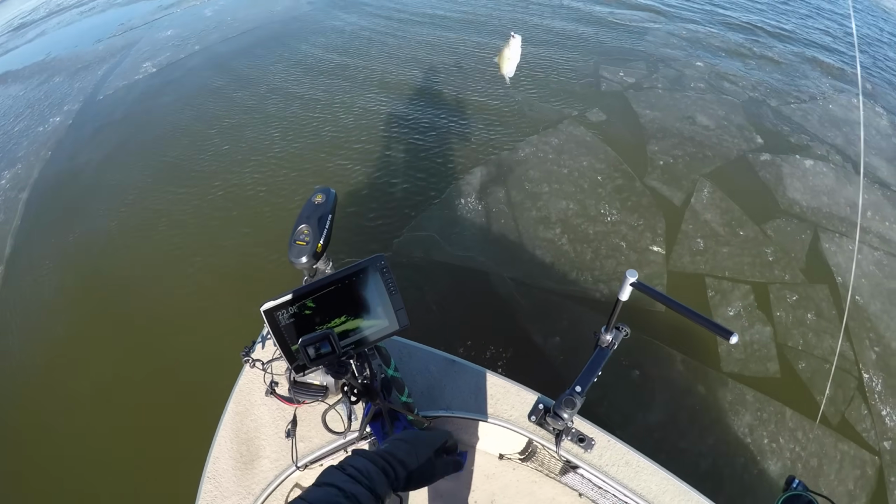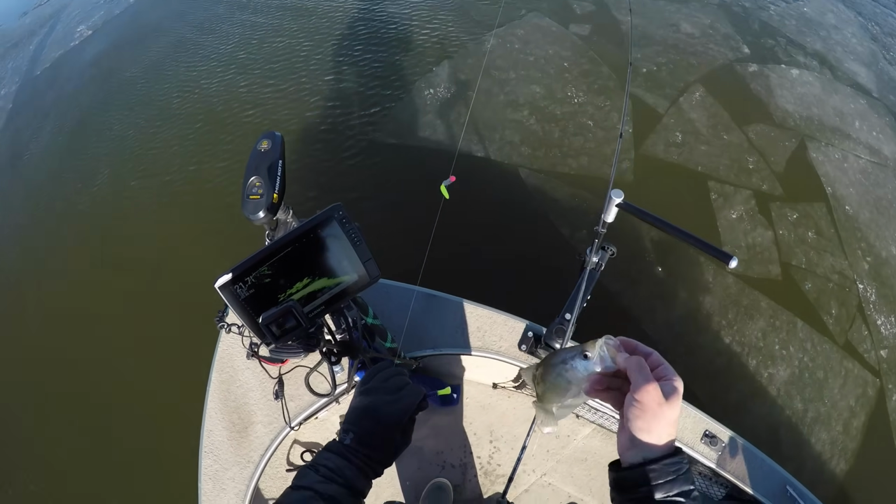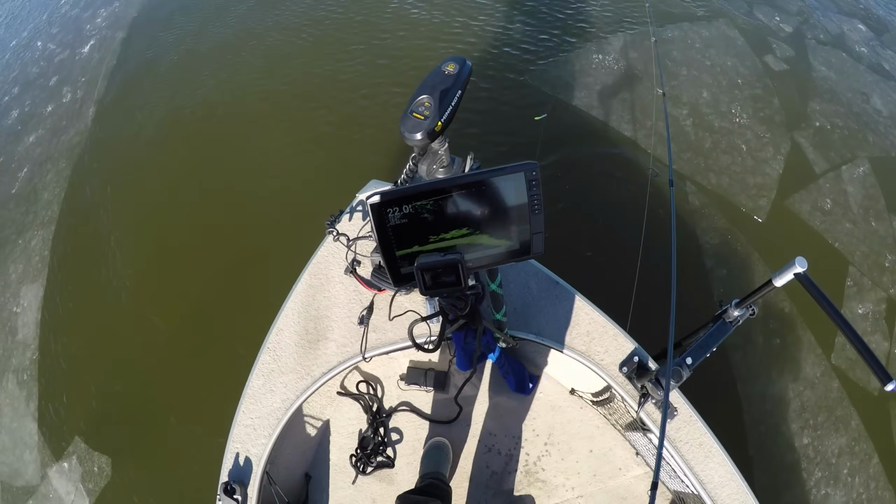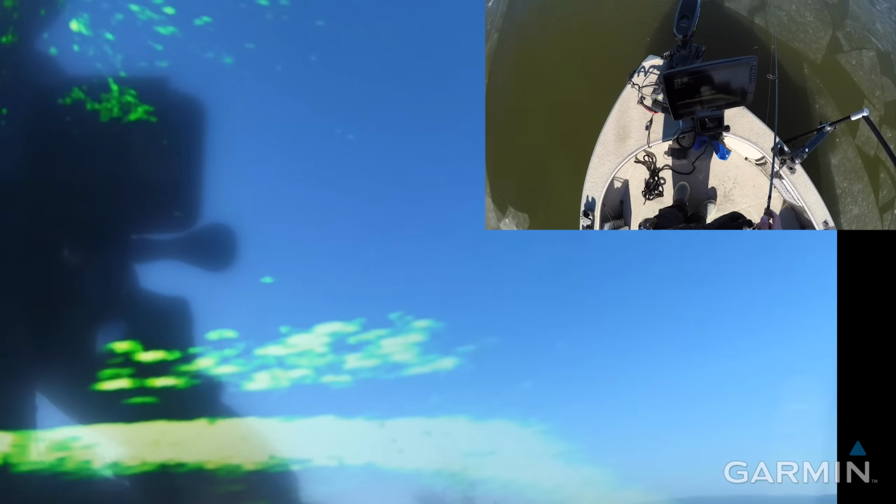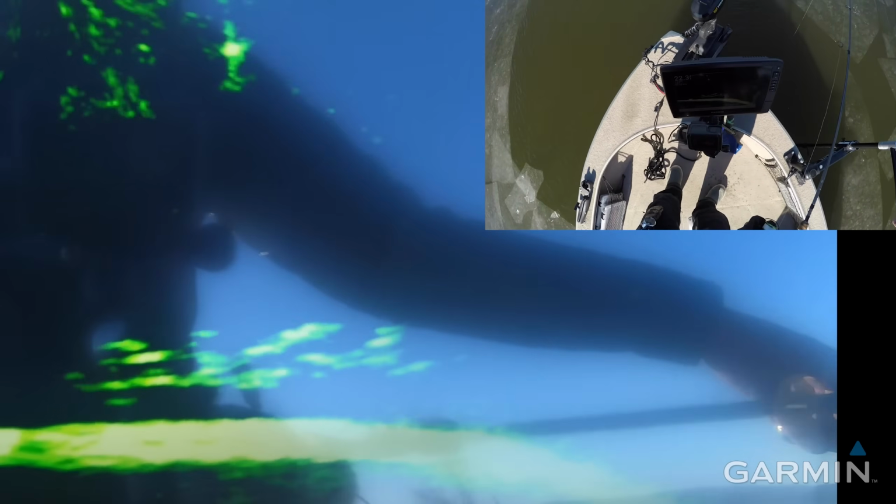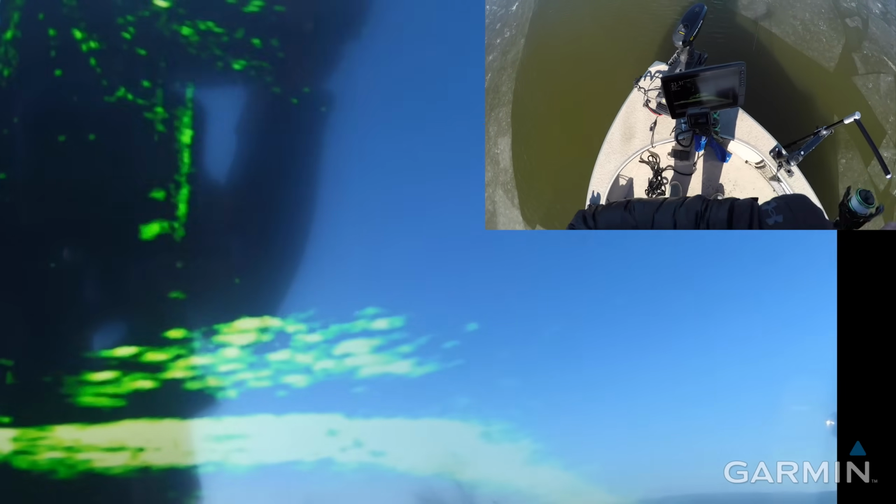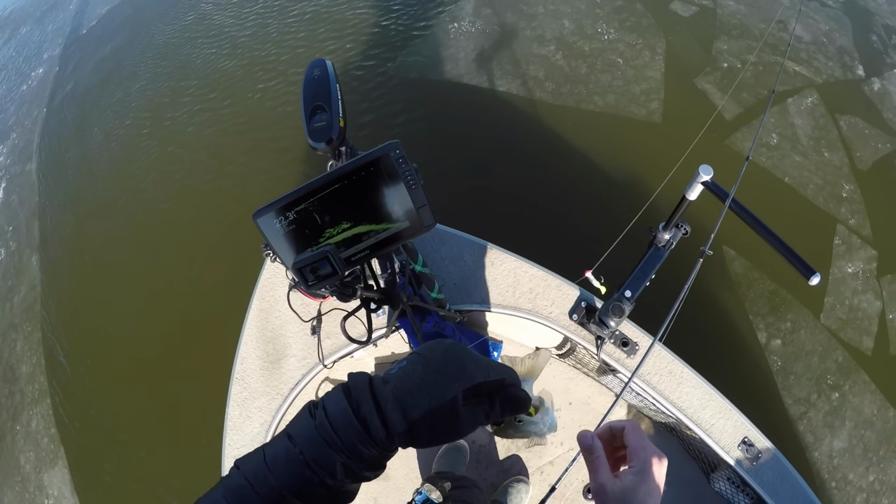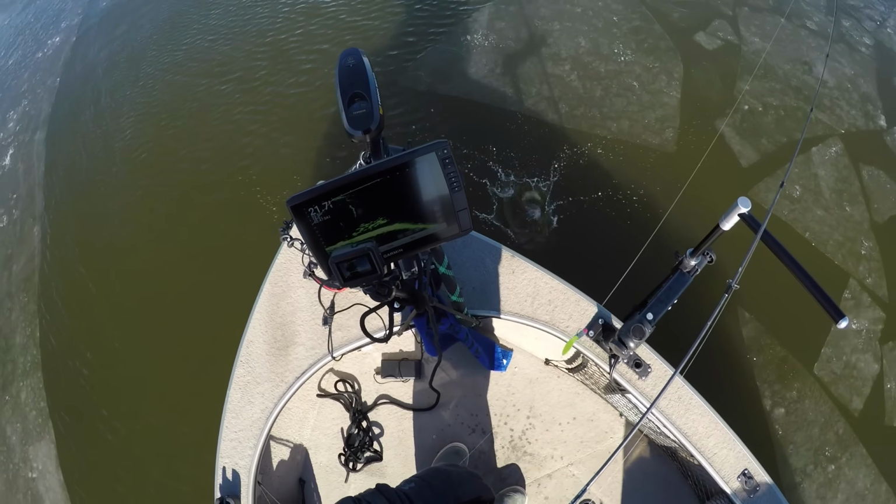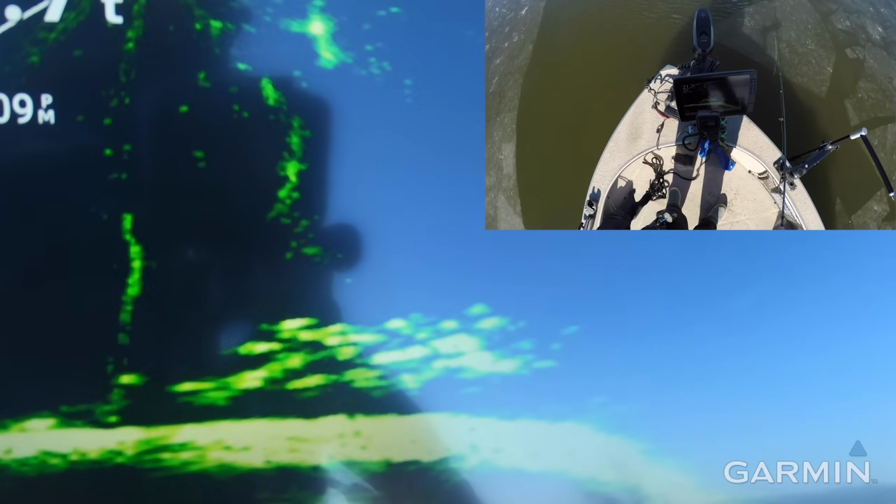Got one. Another one, another small keeper. As you guys can see, we're dodging some major ice sheets, but I am gonna dial that gain back down to about 70, 69. But yeah, things are good. The audio is gonna be bad, but I have another fish on, because unfortunately my windscreen is soaked because my GoPro fell in the water, and things are kind of jury-rigged right now.